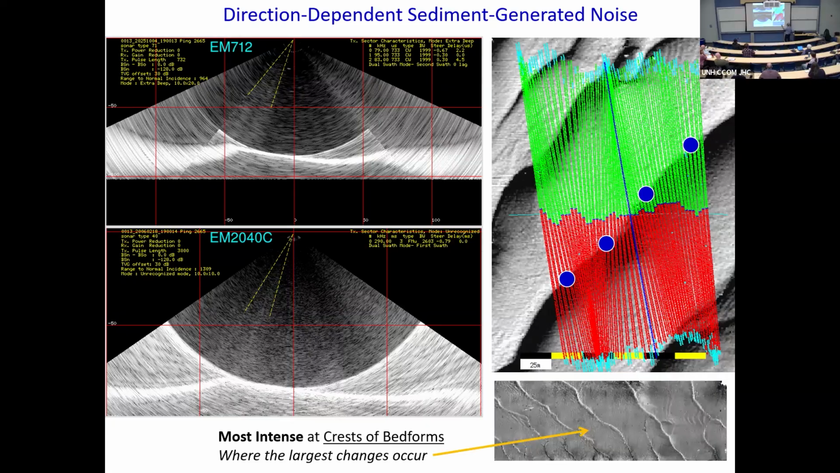And what's interesting is why are the crests making the noise? Well, what we're seeing is almost all the change, short period change, is happening at the crest. They're basically ripped off one direction. In hindsight, it's pretty obvious, but it always is. But there you go. And so these are really active.